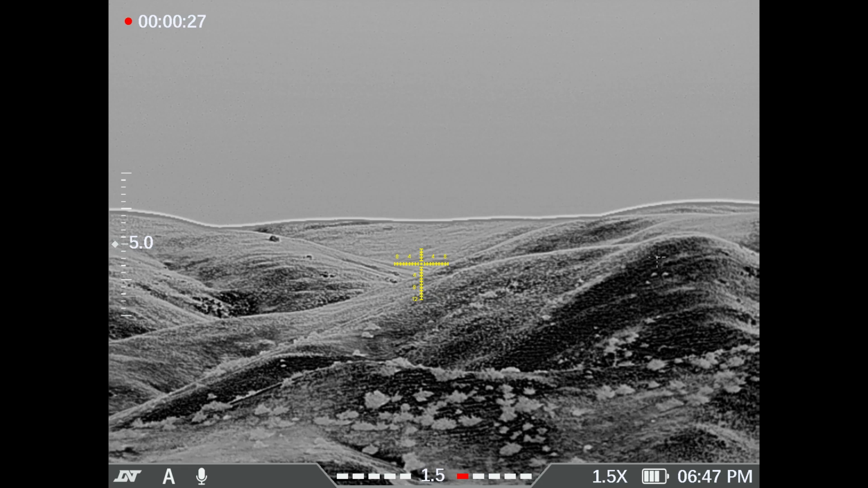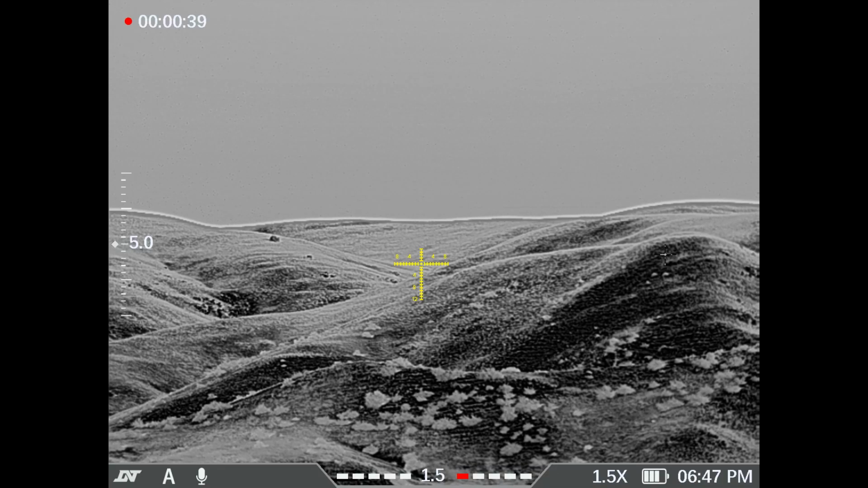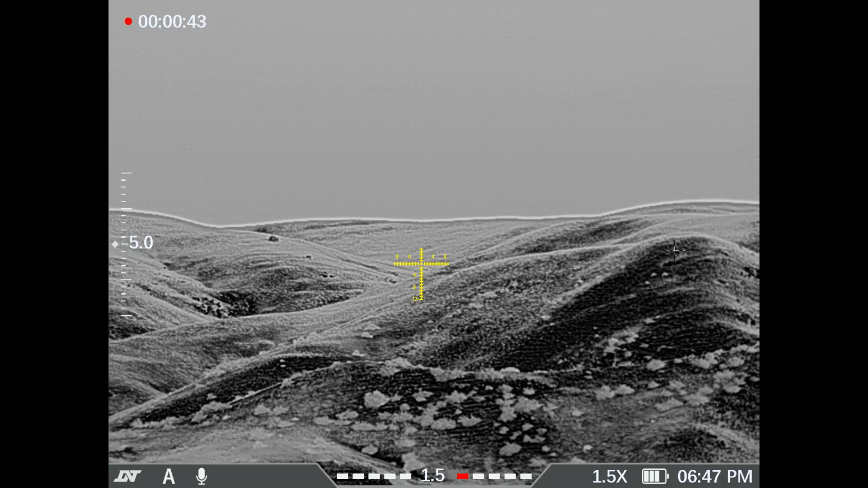It has a quick disconnect Picatinny mount that allows me to take it off my rifle quickly, and I can use it as a monocular. If I scout something, then I can quickly put it back on the rifle and engage that target. But typically I have multiple thermals, so I'd leave this on my rifle on my tripod, and then I would use either my Hydra or my Jerry as a monocular while I'm out glassing. So this is it for the Thermite.